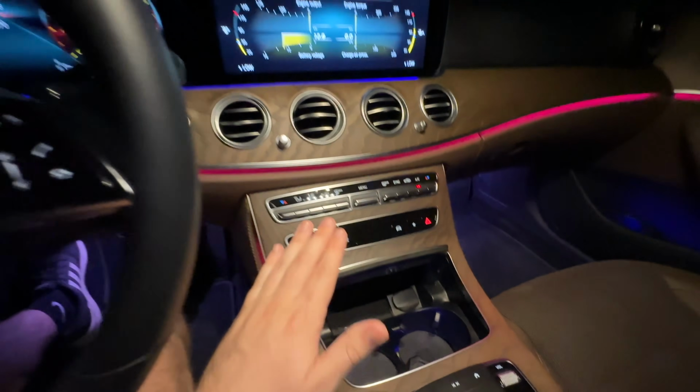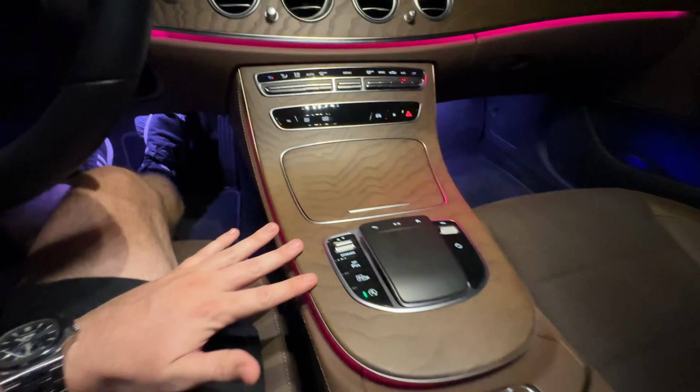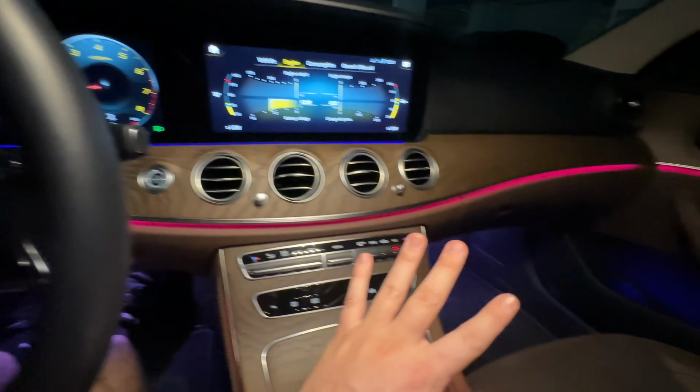Check out how nice the center console looks when I close this. Just this one gorgeous piece of flowing wood that flows into the rest of the trim.